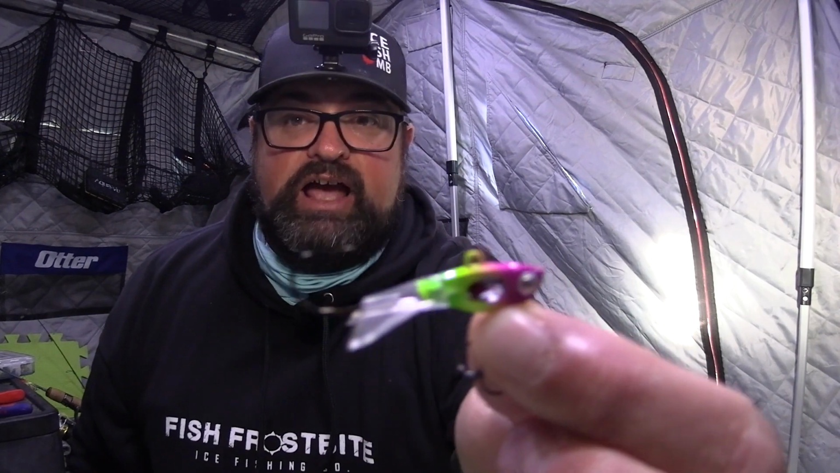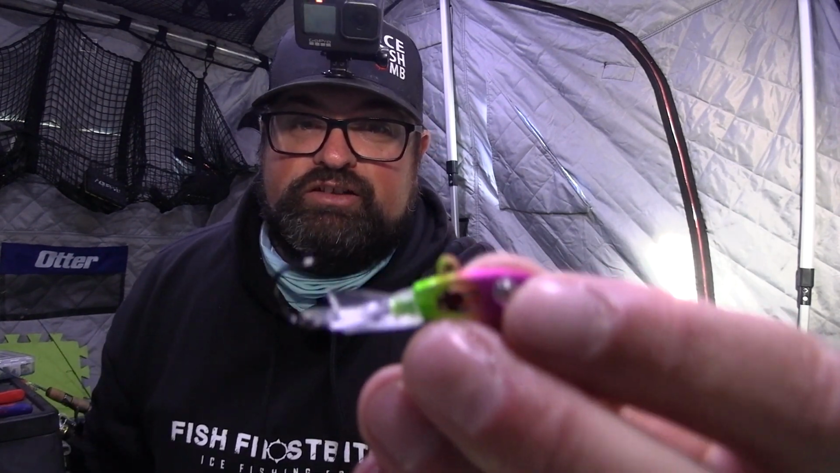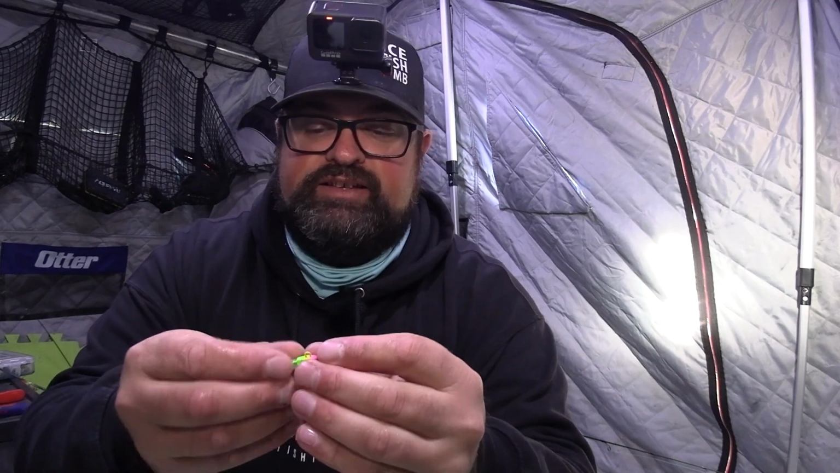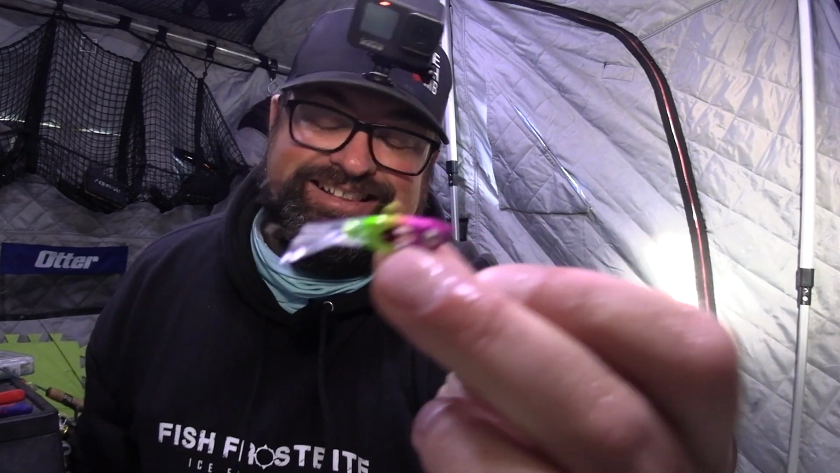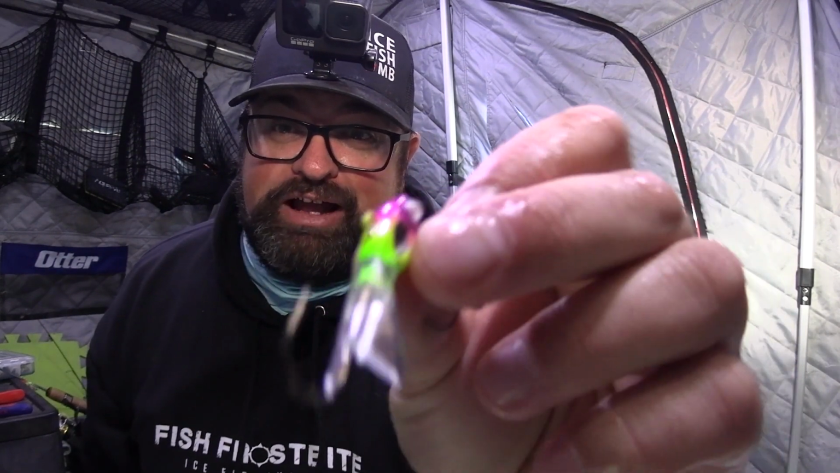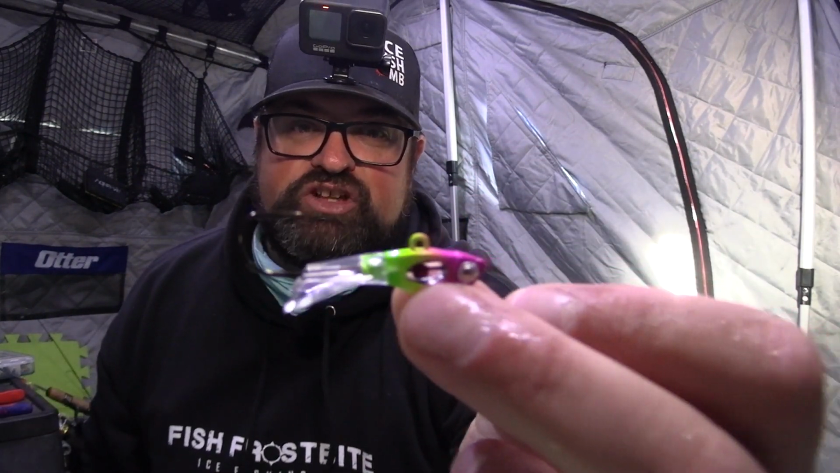Most likely probably the 1/2 and the 1 ounce, and then the 1/4 ounce and this 1/8 ounce have been for the ice fishing season. You can turn the tail around to basically give it a little bit smaller movement, and it's a silicone tail too, so they ain't gonna break off. And they have replaceable tails to put on there too if you want to change the colors.